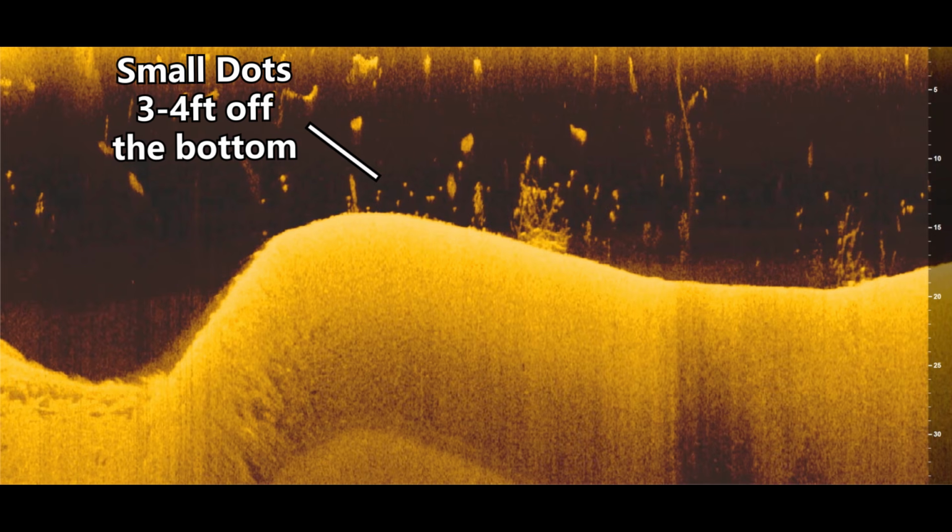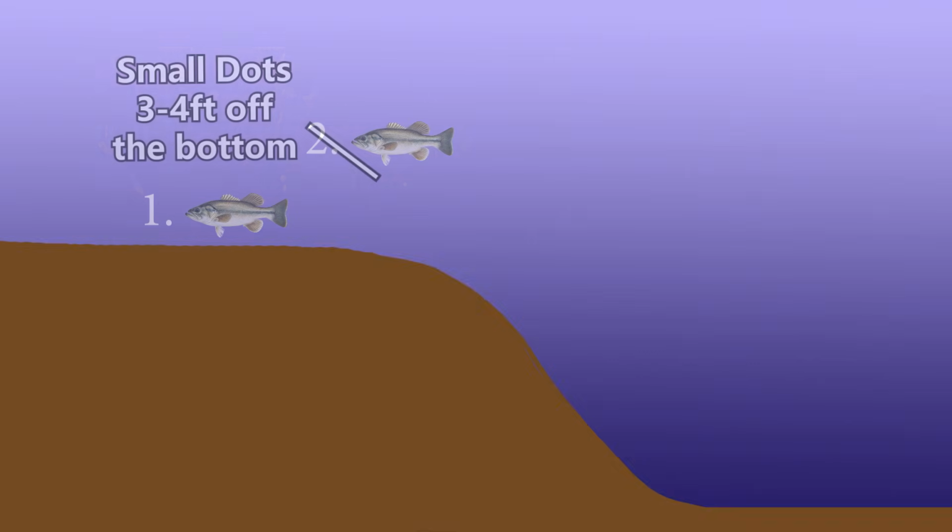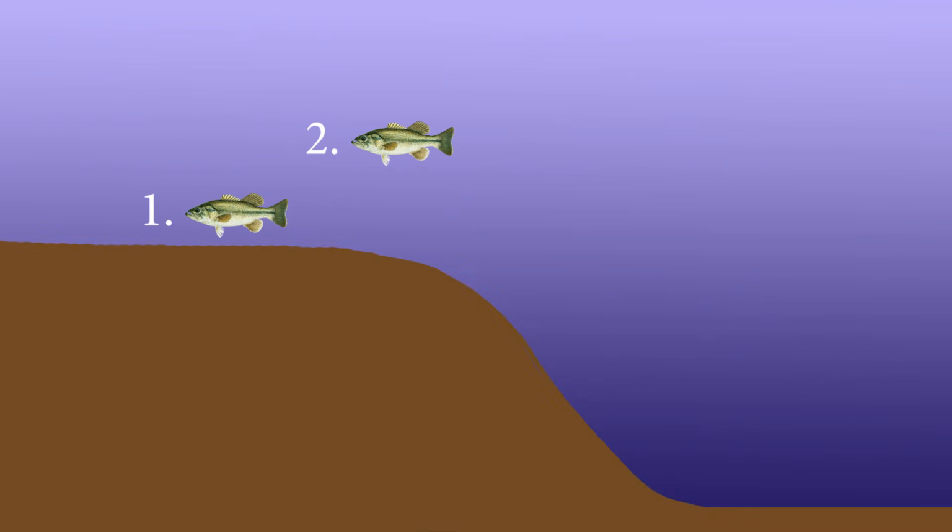As you can see, again, there's some dots that are sitting 4 to 5 feet off the bottom. There's actually a nice brush pile right here too that those fish were getting in. So just another spot for you guys to use as reference in the future. Whenever bass are setting up on top of a ledge, whether that's on the bottom or suspended off the bottom, you can normally get those fish to bite. You just have to change up your presentation.